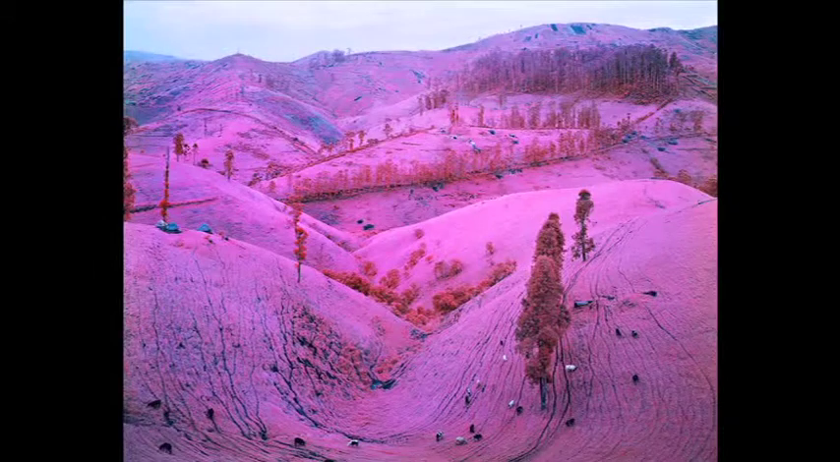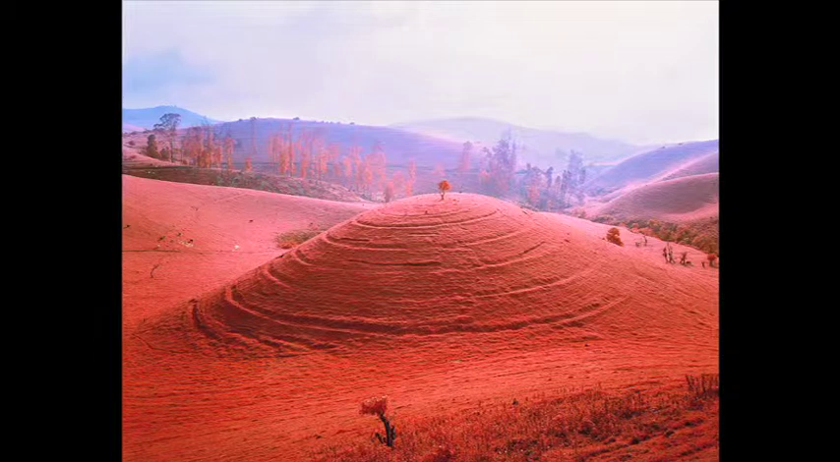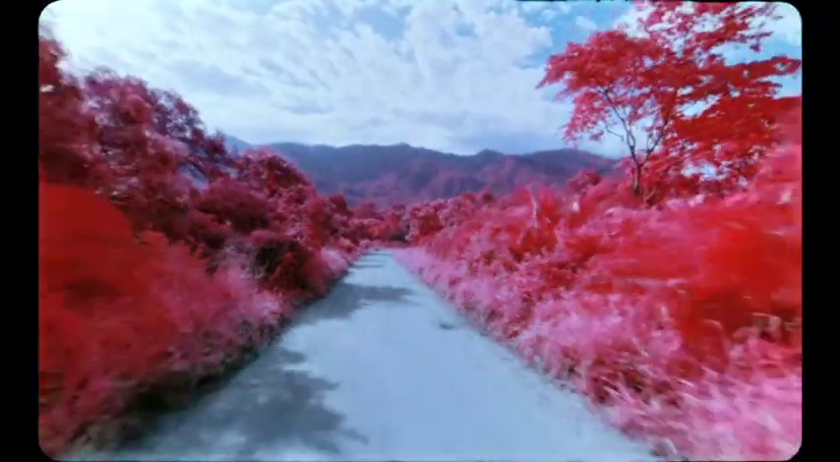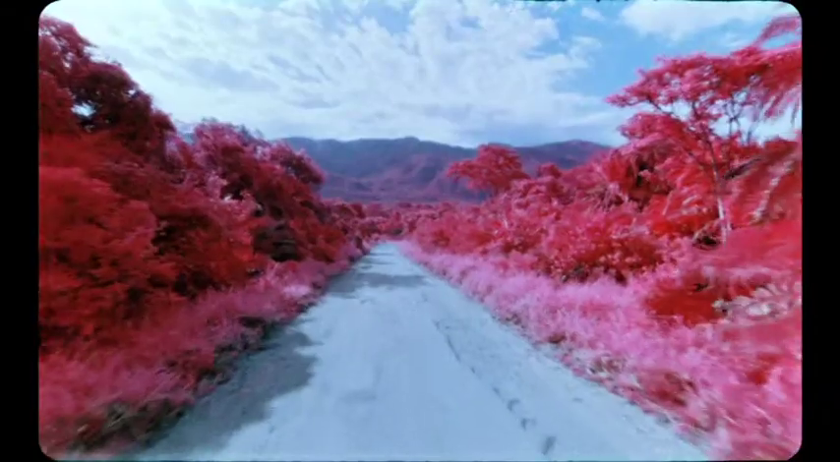atrocities. The effects of mapping the valleys and the mountains of Eastern Congo with this particular film, you could say it's a very expressive way of making a landscape photograph, but it often has anthropomorphic qualities. Sometimes it has an unreal, like a surreal quality. The pinks, sometimes they're like almost a neon candy pink. Extraordinary, dreamlike, chimerical associations, which are very powerful.